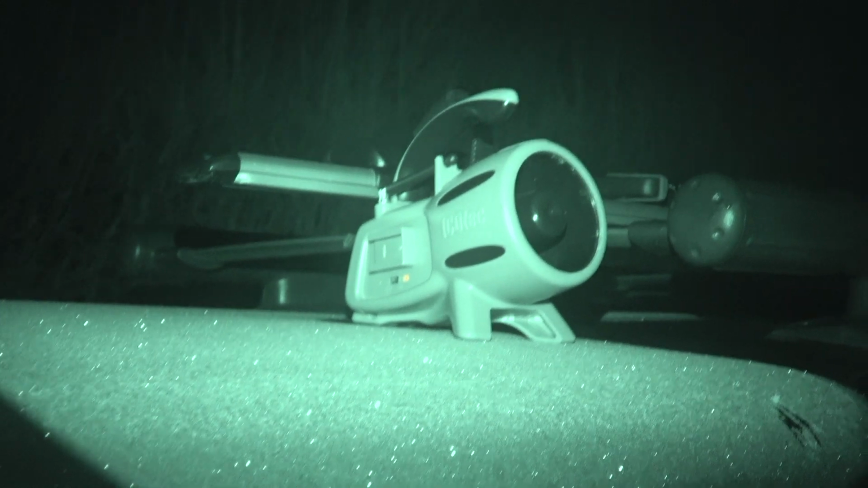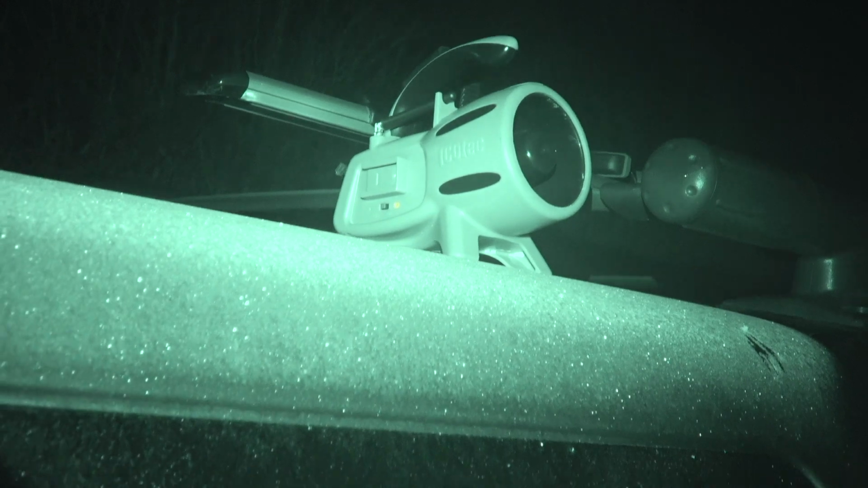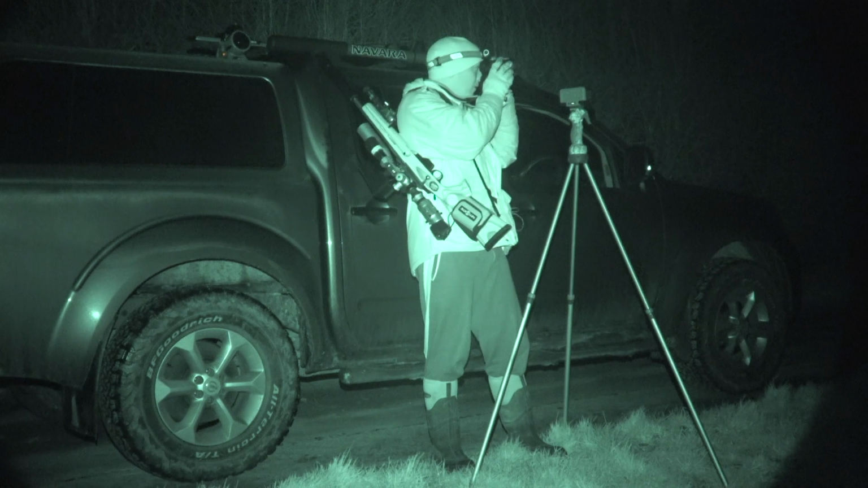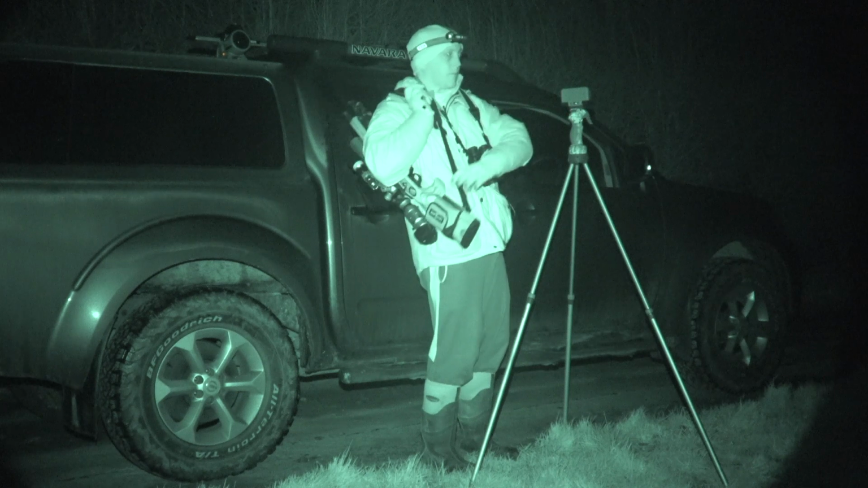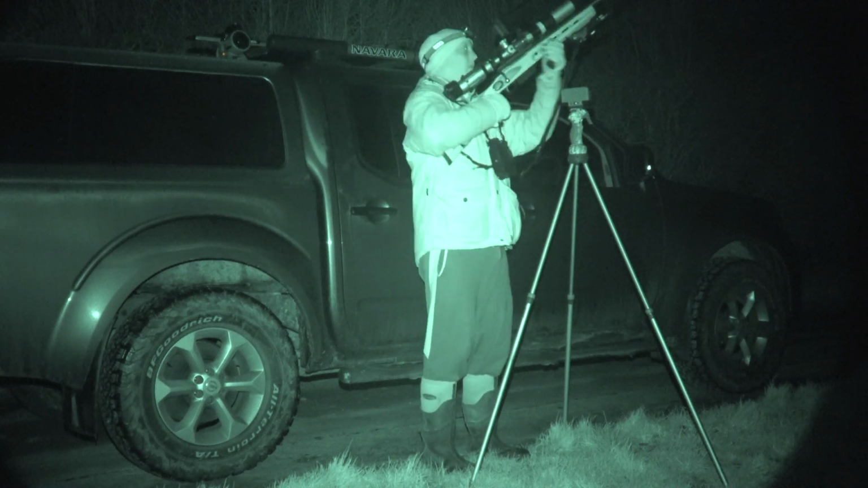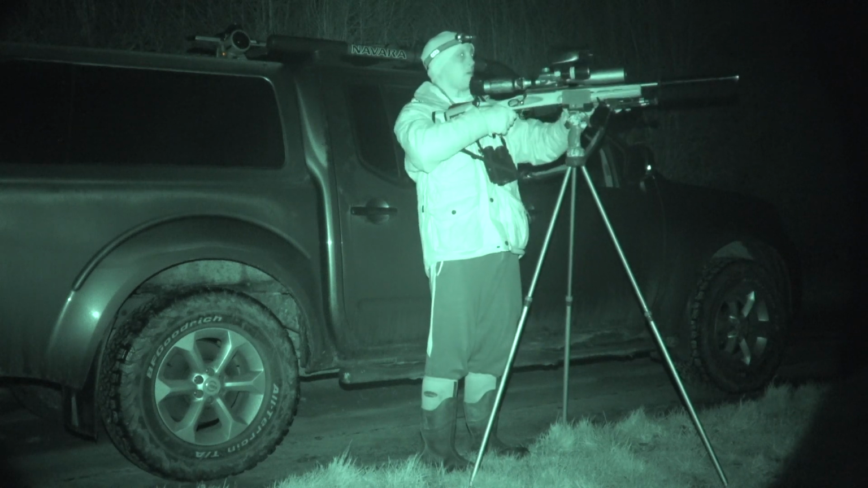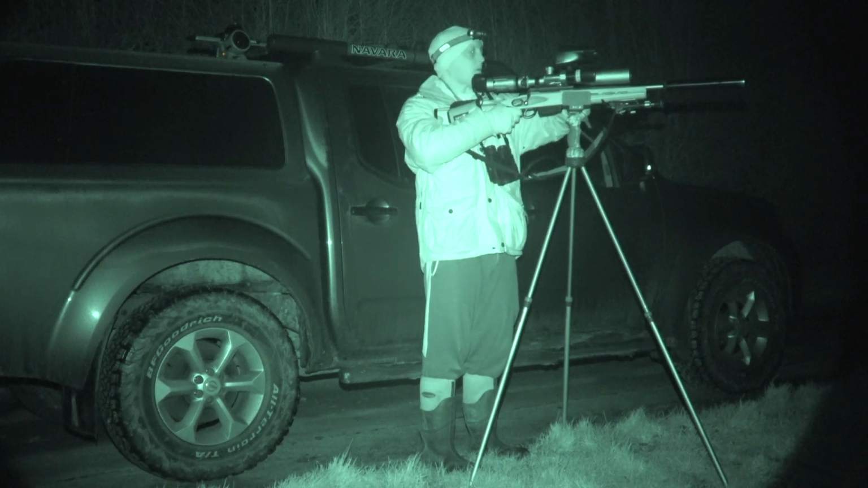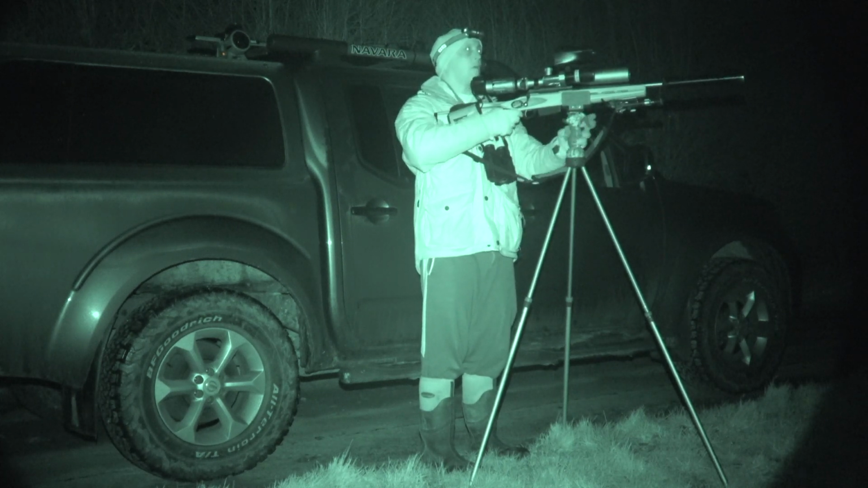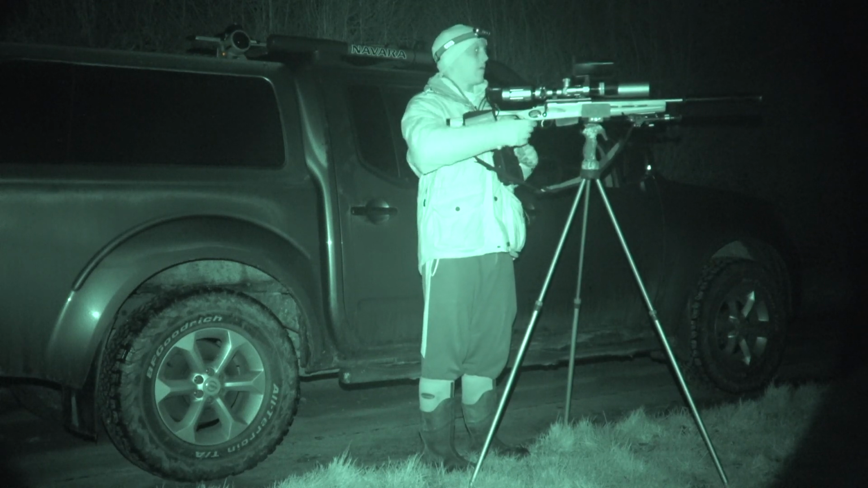So we'll start off with one of my favourite calls, Pheasant Distress, here on the Architect GC500. And there you can see that frost already well settled in on the top of the truck there. The fox showed no initial interest and actually disappeared into the woods behind, where we saw it a little earlier. But it is worth giving it a few minutes or even trying different calls before moving on. So I'll get the rifle set up on the sticks and continue to scan around just in case I have a fox coming in from either the right or the left.